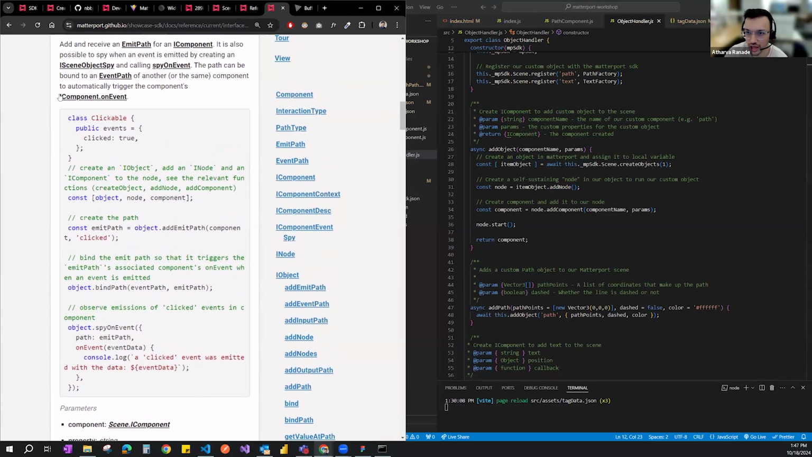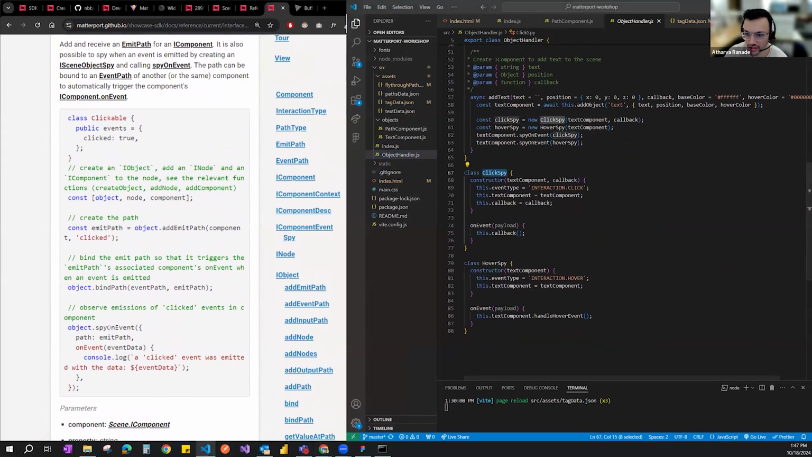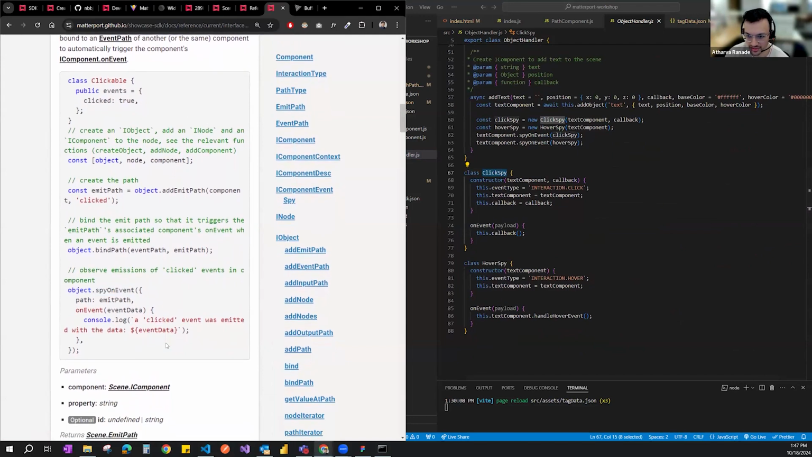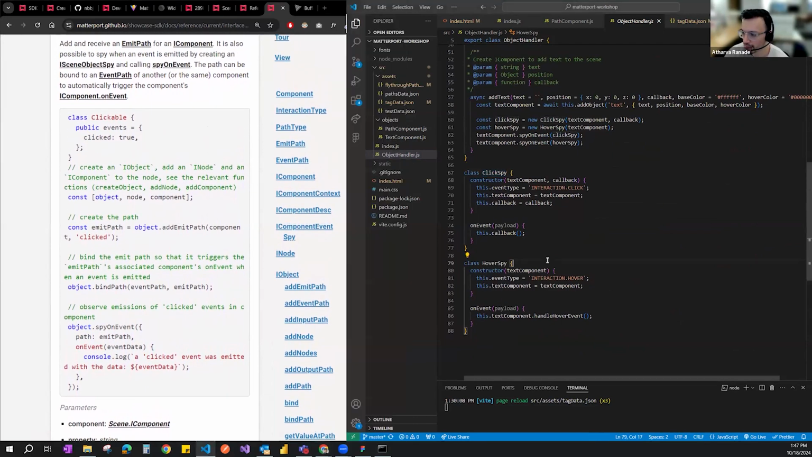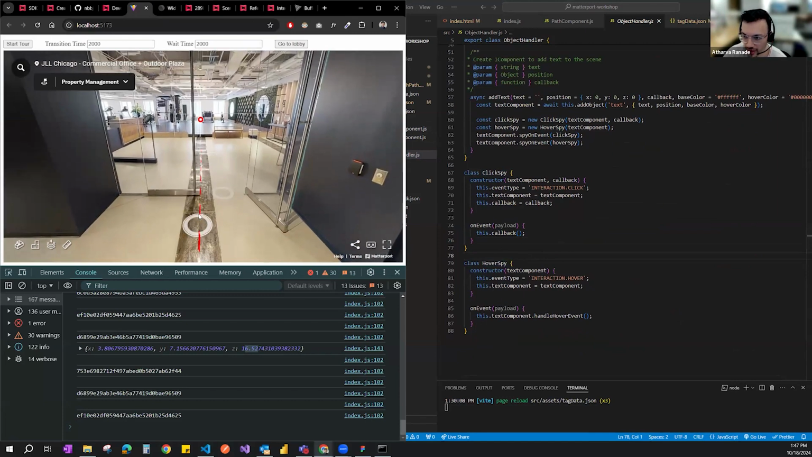And then in the I component itself is where we're setting up the click spy, like the spy on events that we can have specific to that object. So what that means is we're saying that for any object that we have, give it a click spy, give it a hover spy as abstract classes, so that we can add click and hover functionality to it. But we're adding click and hover functionality only to the text that's on the floor and not to the path.